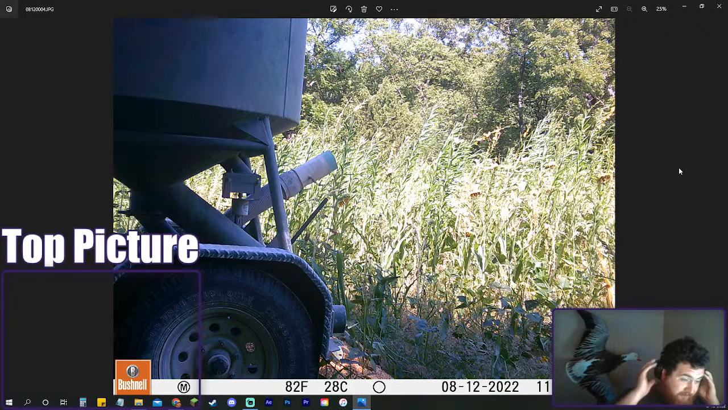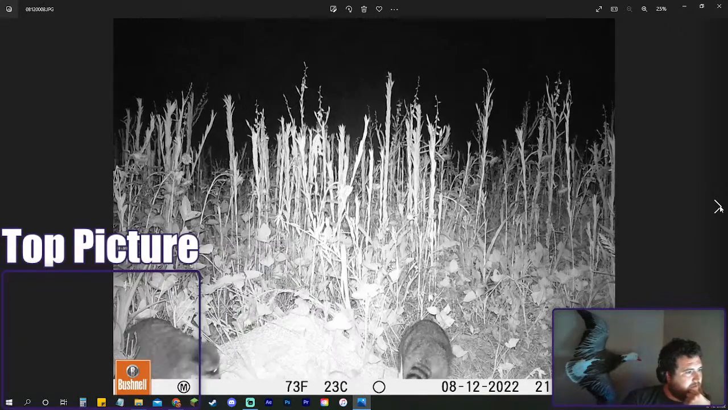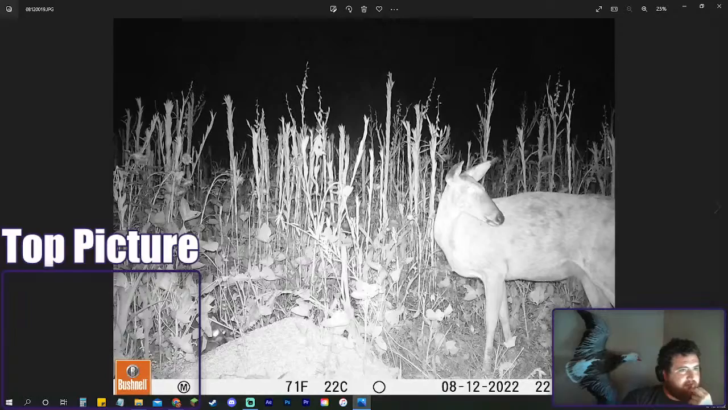So most of these food plots in these videos, if you see a food plot, it's going to be Stratton Seeds Heritage Mix. I had a lot of luck with this year. It came up really good. As you see, it's super tall. I don't know where this would be. I think it would be Sutherland's.